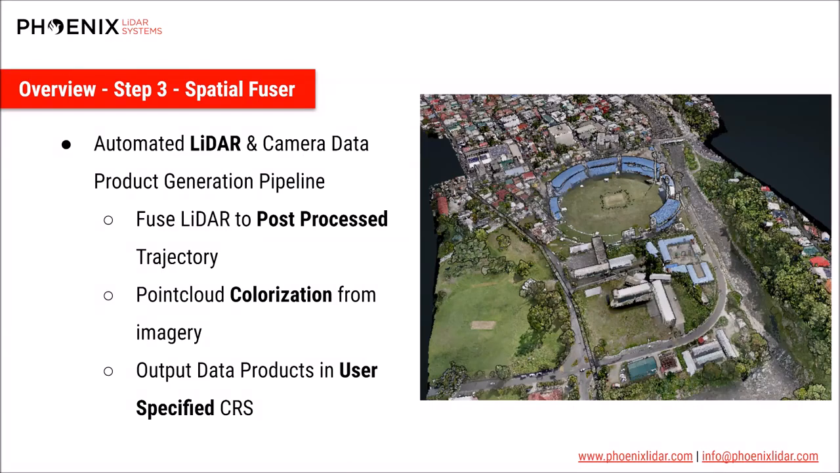Some data classification can also be performed and data products optionally generated. A detailed report is created and your calibrated data set is imported into our online viewer. Essentially, this is an entire post-processing workflow that's bundled into a single automated pipeline.